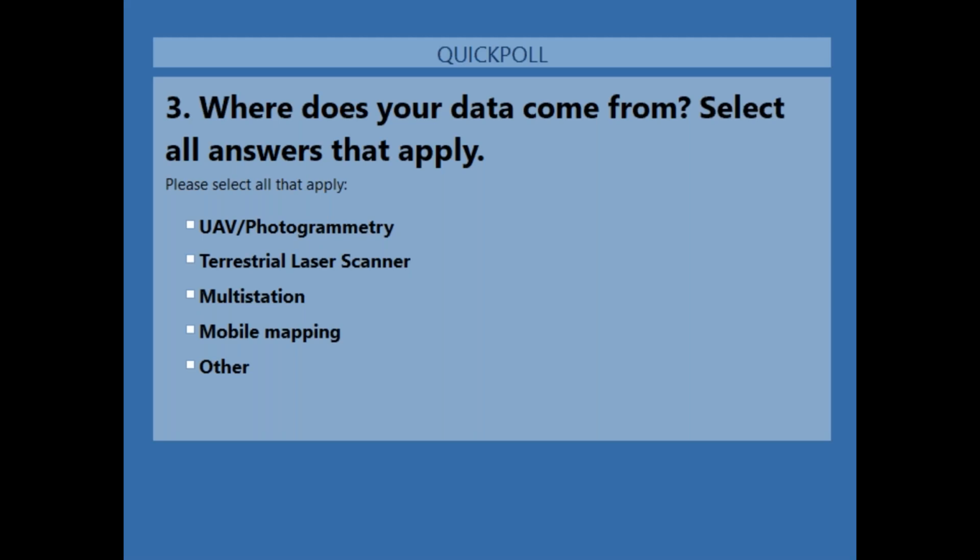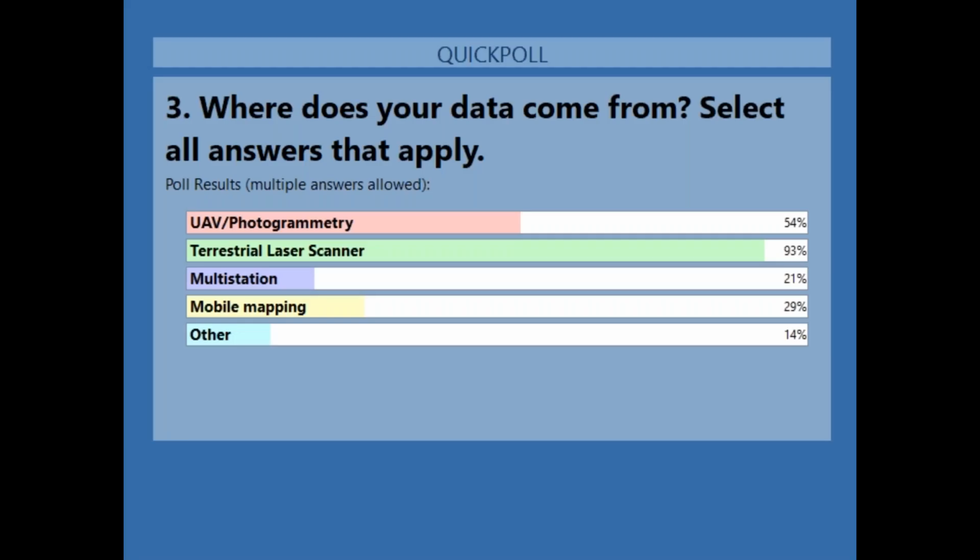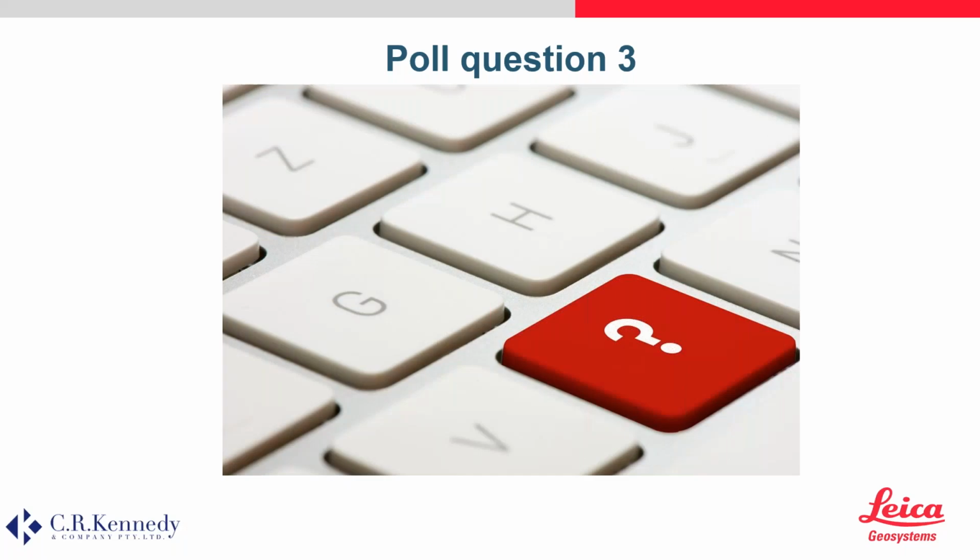Okay, I think we have all the voters that have voted come through. So we'll be closing the poll. Let me share the results. Yeah. Okay, spot on, Jennifer. Excellent. But the other one is the UAV photogrammetry. That's quite heavily used as well, which is very interesting. Oh, that's fantastic. Great, thanks for that.